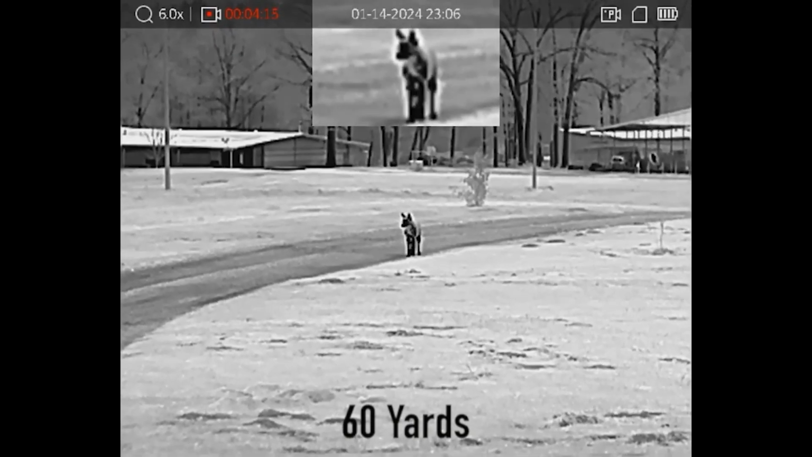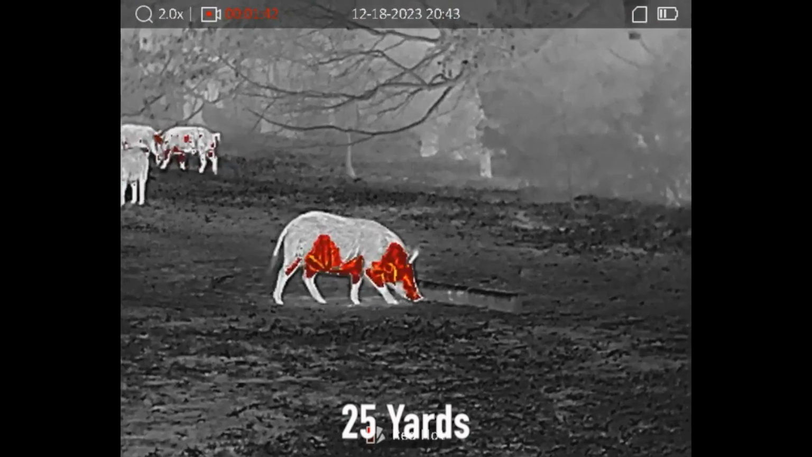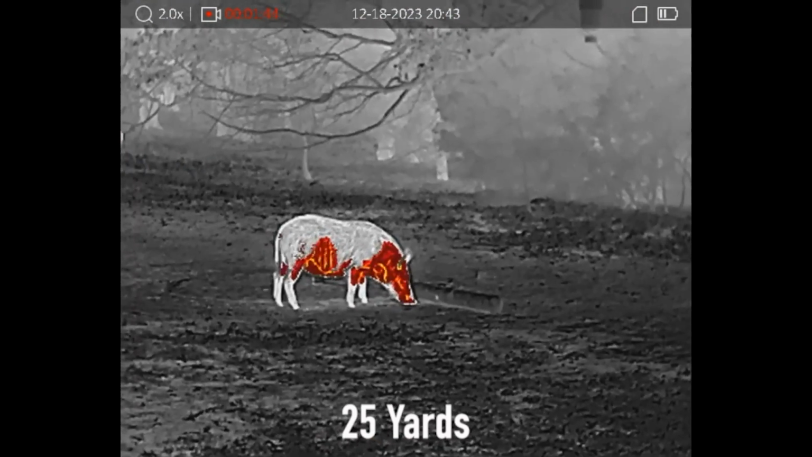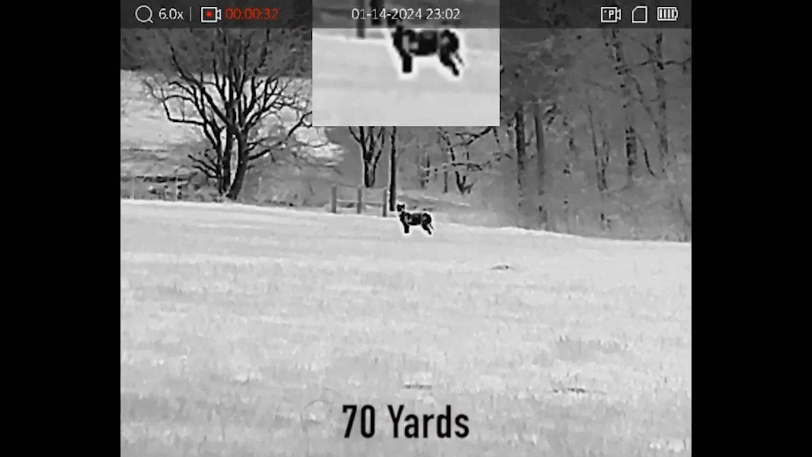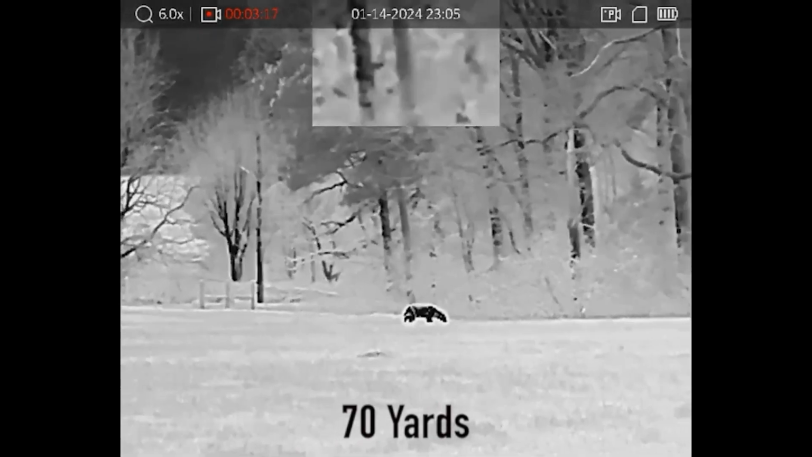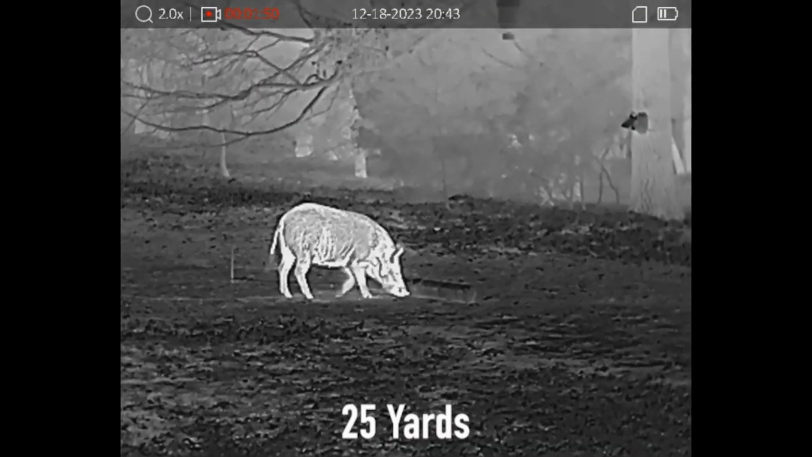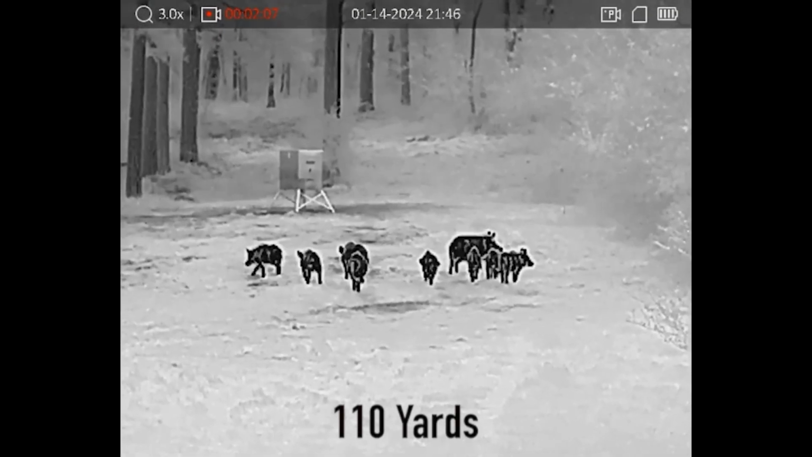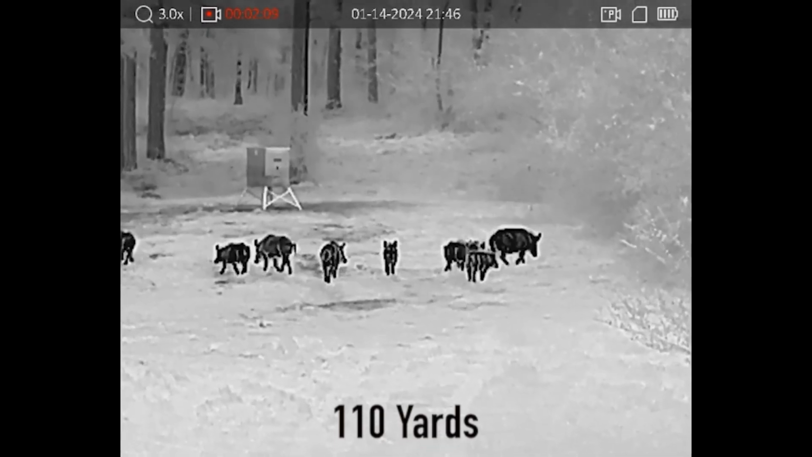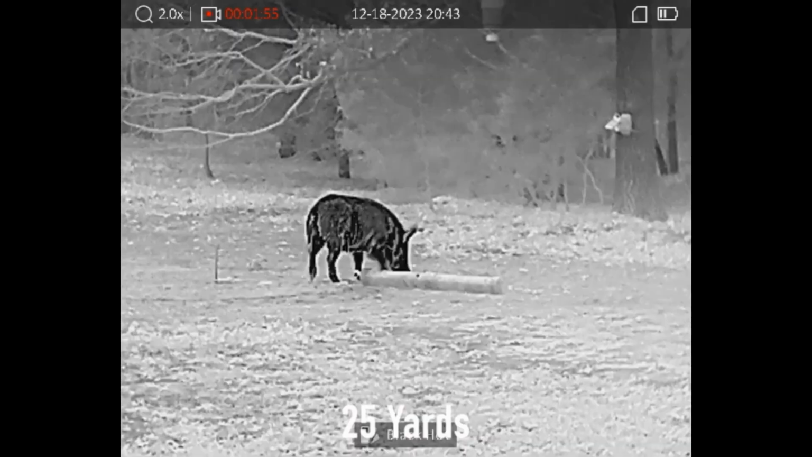The 25mm, again, is a 2-power base mag with a 55-foot horizontal field of view, left to right, at 100 yards. The 35 is a 3-power with a 39-foot horizontal field of view from left to right. So you're losing field of view, but you've gone up in magnification. That's normal. They have digital zoom. It's 1, 2, 4, and 8 times digital zoom.